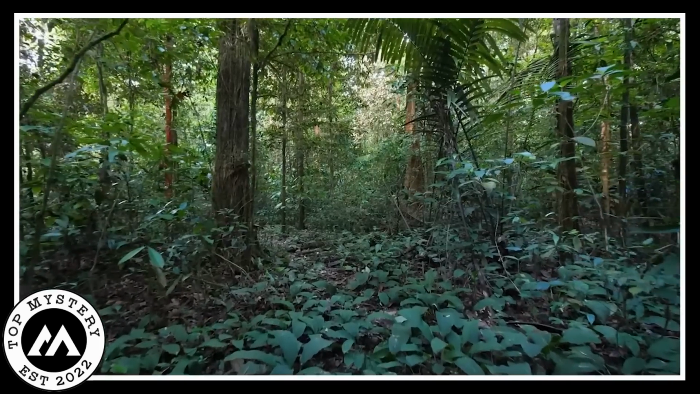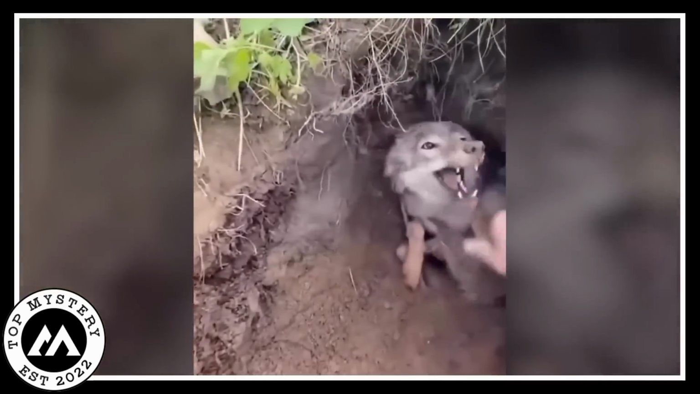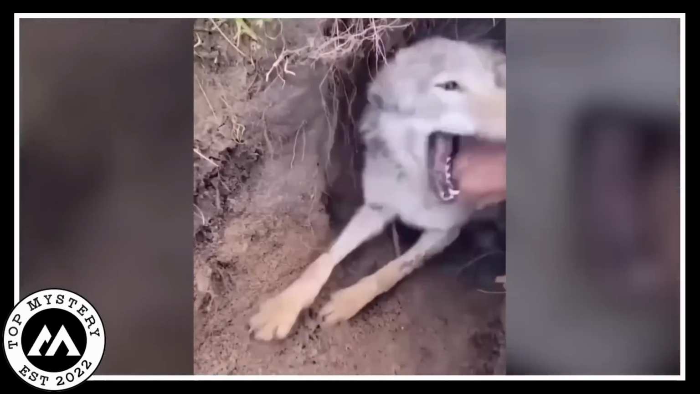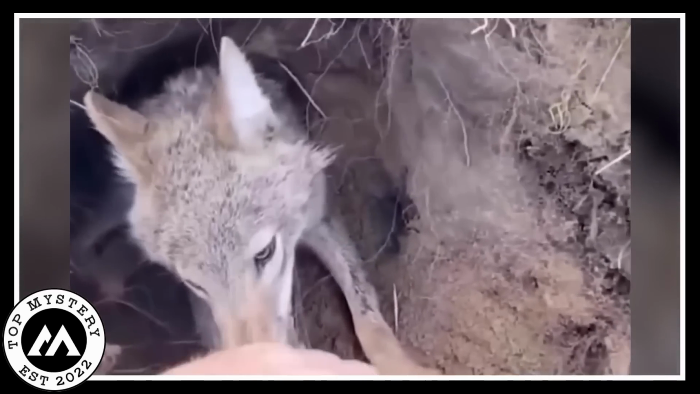In the jungle, a guy excitedly recorded a video when he stumbled upon what he thought was a wolf in a hole, but turned out to be a puppy. Eager to make friends, he reached out to pet the little guy, but to his surprise, the puppy bit his hand. Undeterred, the guy attempted to coax the puppy out of the hole, only to be met with more bites.